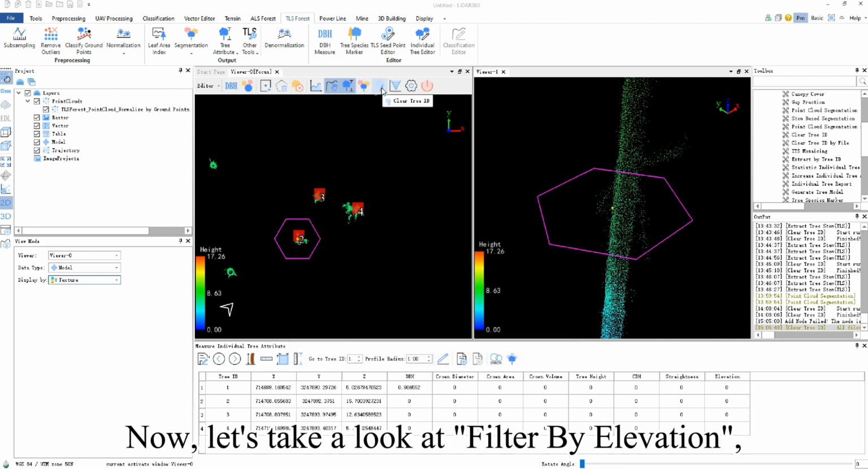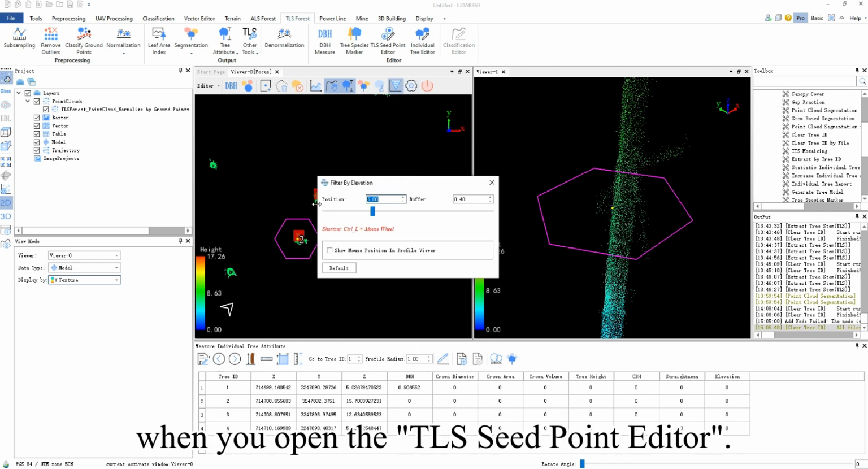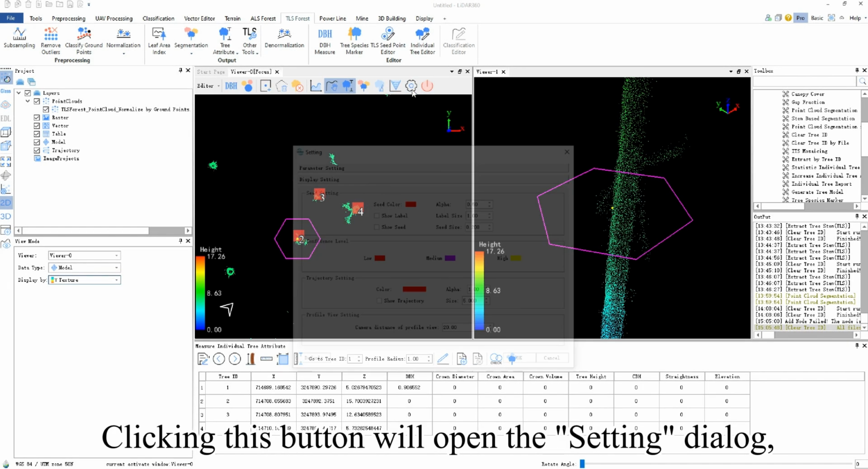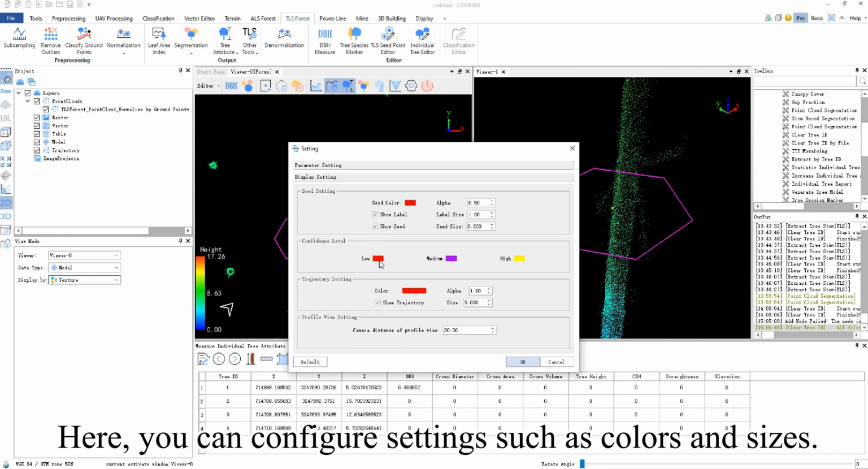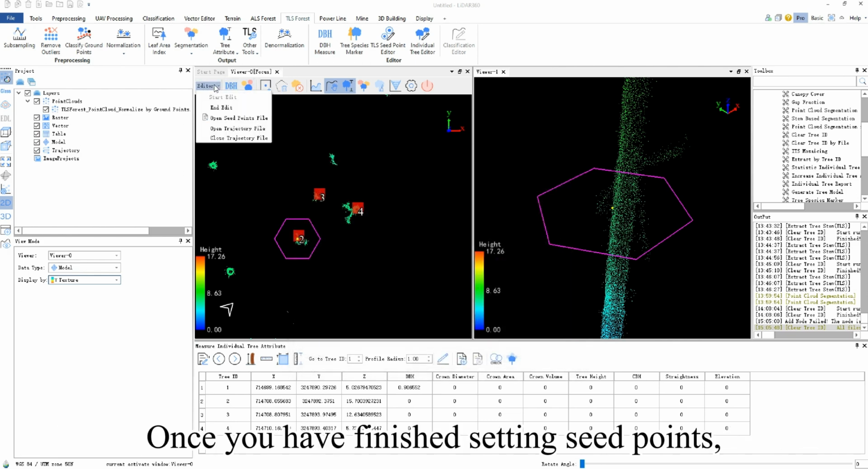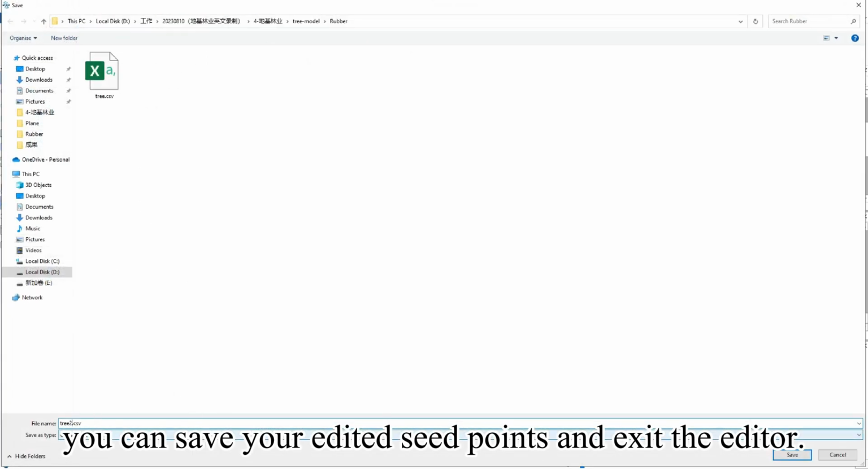Now let's take a look at Filter by Elevation, which automatically appears when you open the TLS seed point editor. Next is Setting. Clicking this button will open the Settings dialog, which includes Parameter Setting and Display Setting. Here you can configure settings such as colors and sizes. Once you have finished setting seed points, you can save your edited seed points and exit the editor.